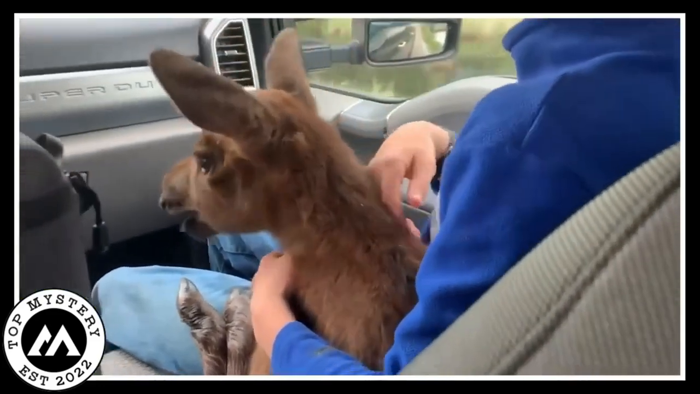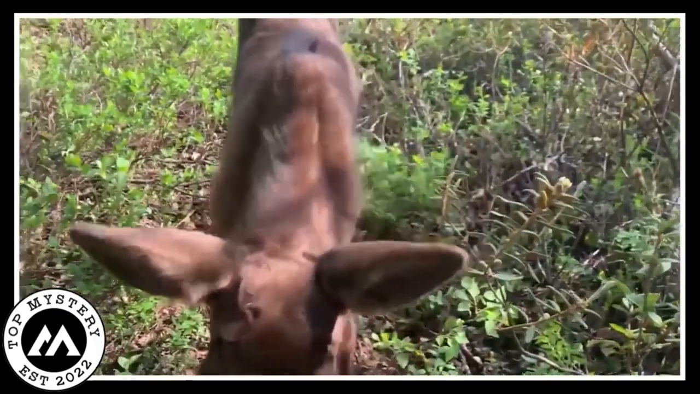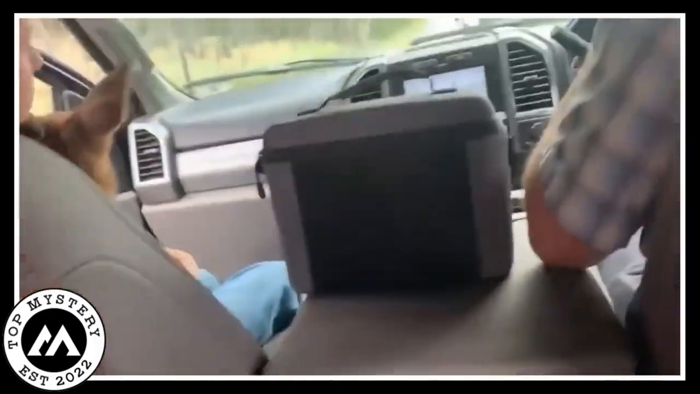They bring the moose home, but there's a hitch. It's not munching on anything. Kind of missing its mom, you know? We need to get over to a seat.